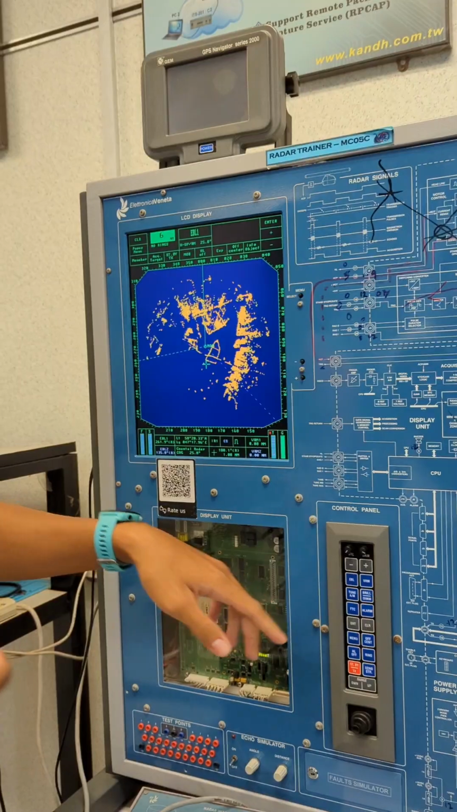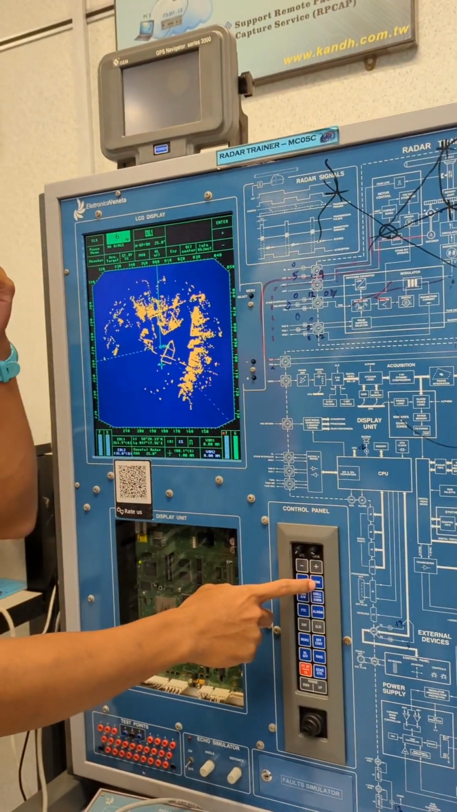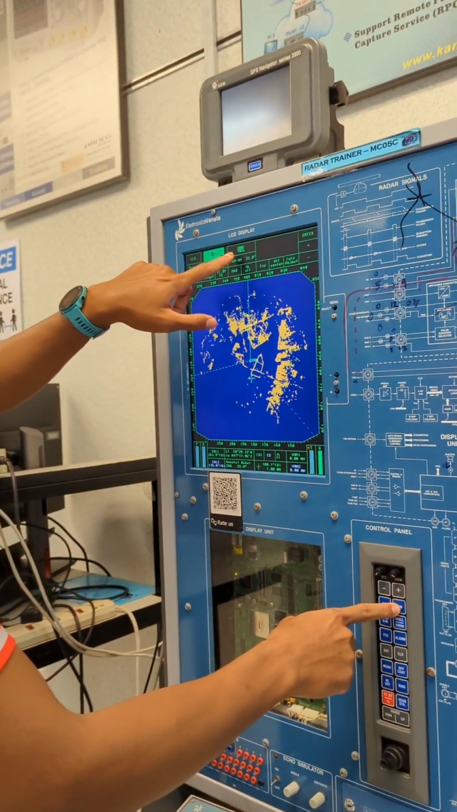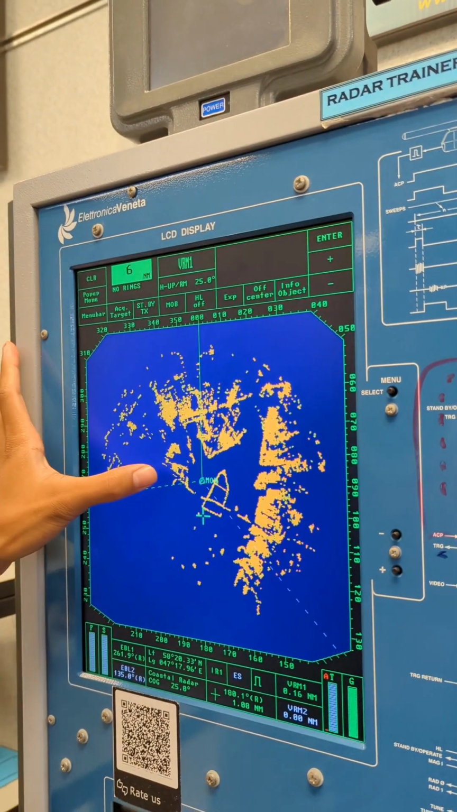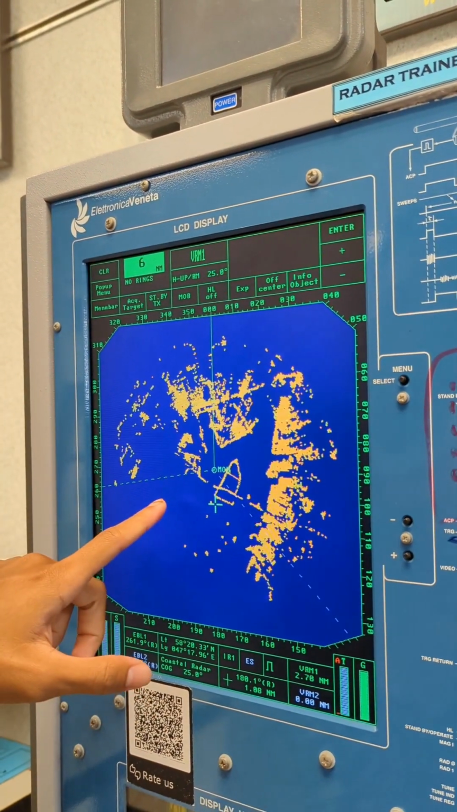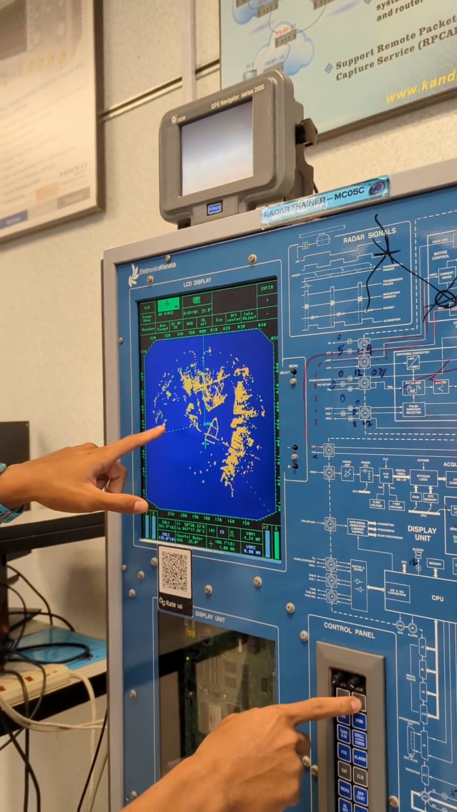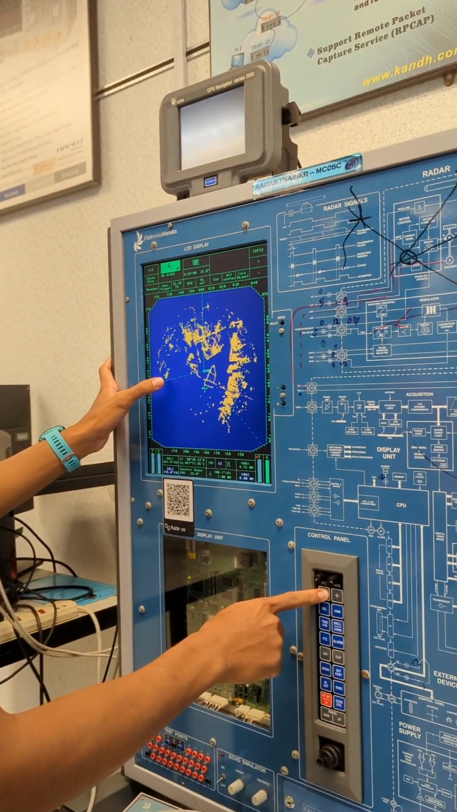Same goes for the EBL2, and the next one is VRM, which is the range. The moment we press the VRM1, we will get the range, and pressing the positive button, we can see that the range is moving upwards, and the negative button will do vice versa.